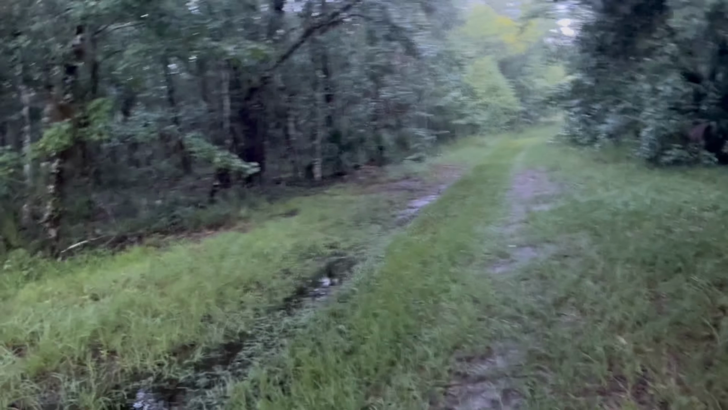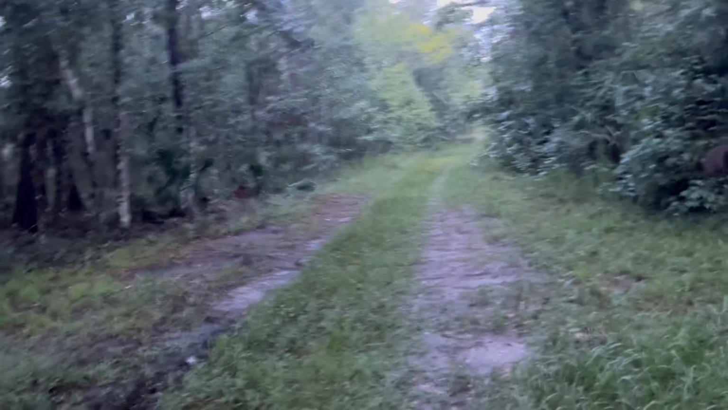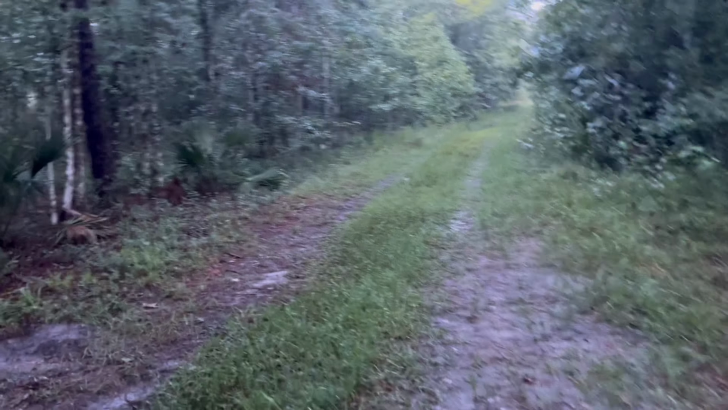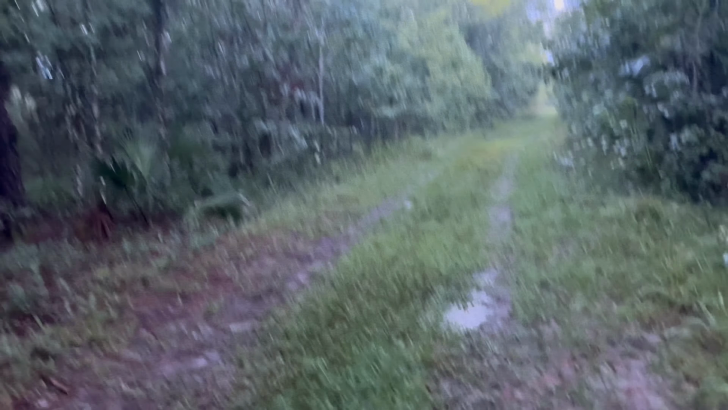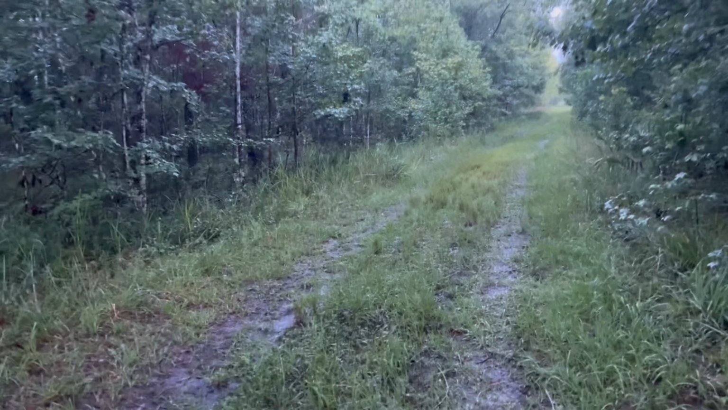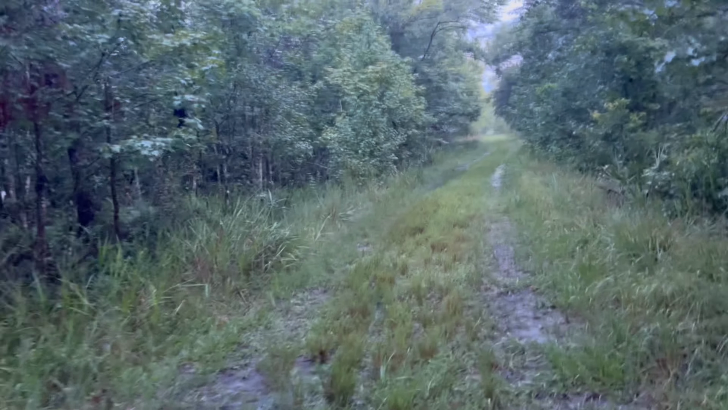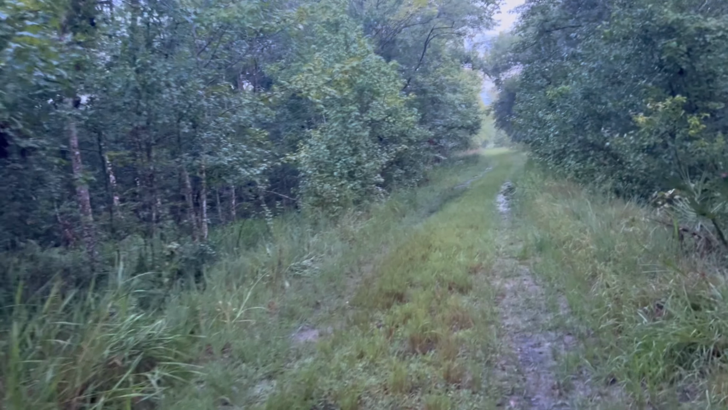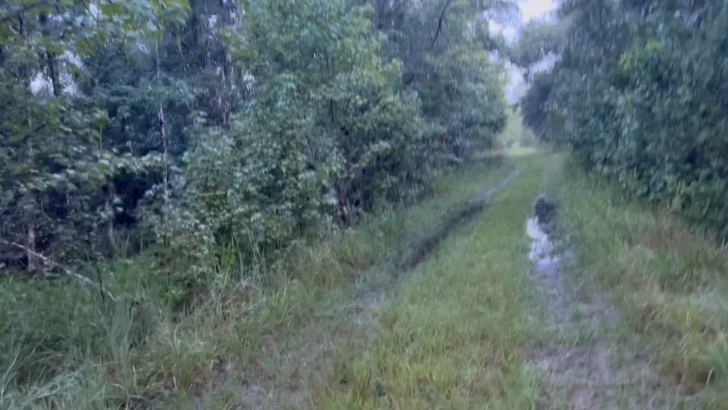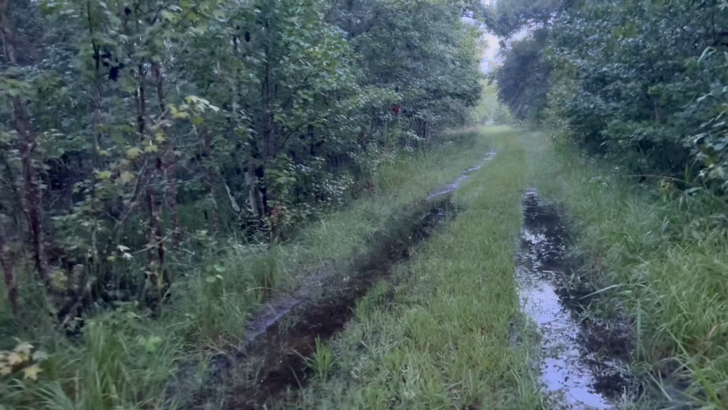Got back to the car and checked out the notifications and haven't received any pictures yet, but I had a notification of pictures and a notification of a person, which would be me, but it might take a while for those pictures to pop up. But if they do, I'll show you what's out there. But all that corn was destroyed, so it was either deer or hogs. And it's just coming up on sunrise right now.